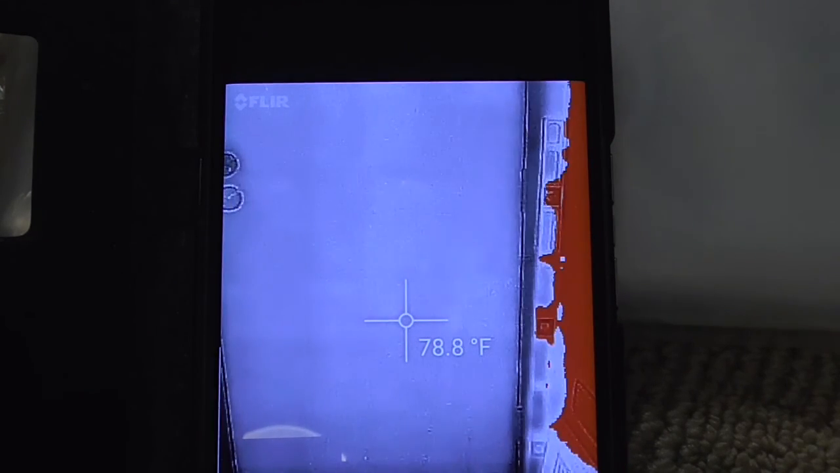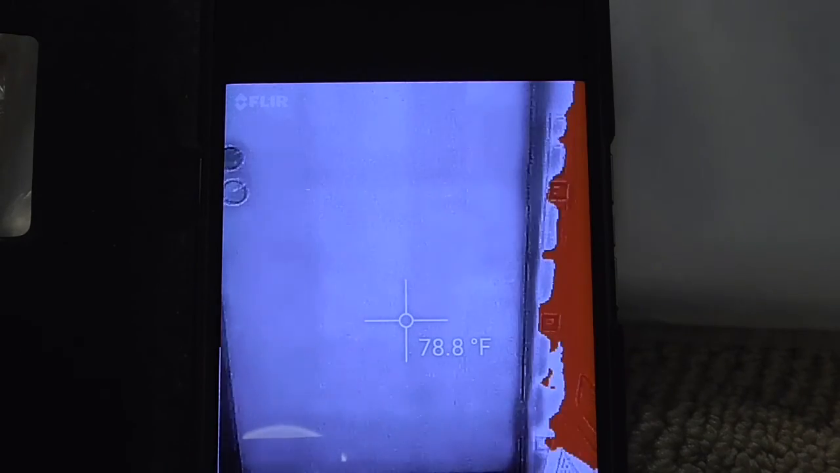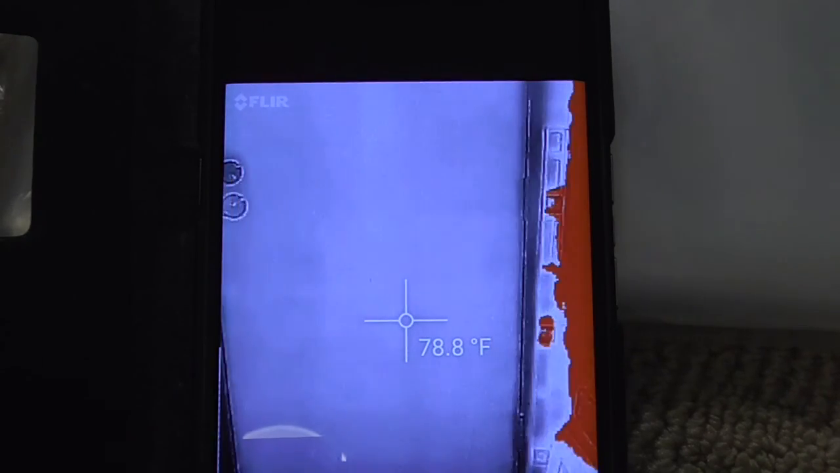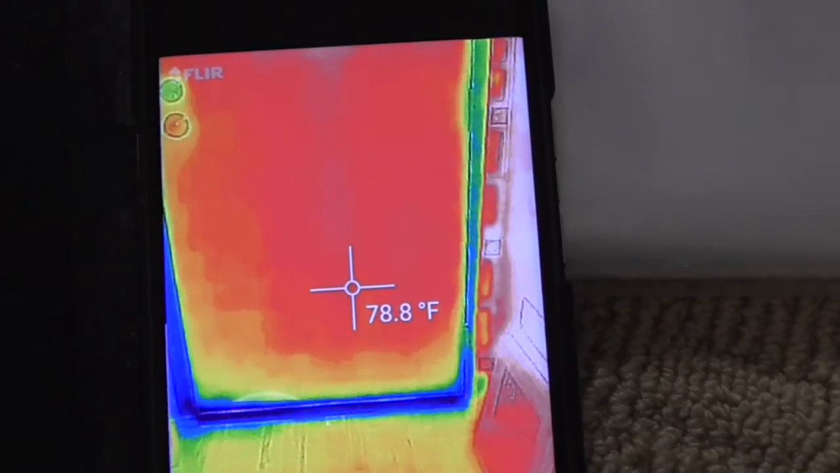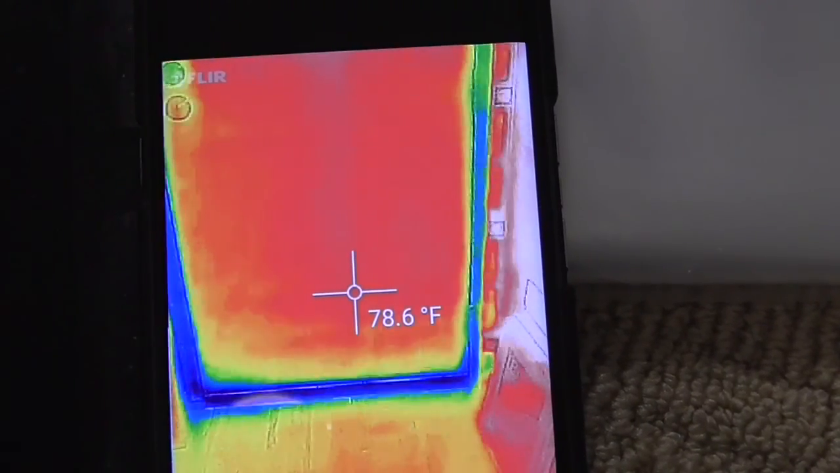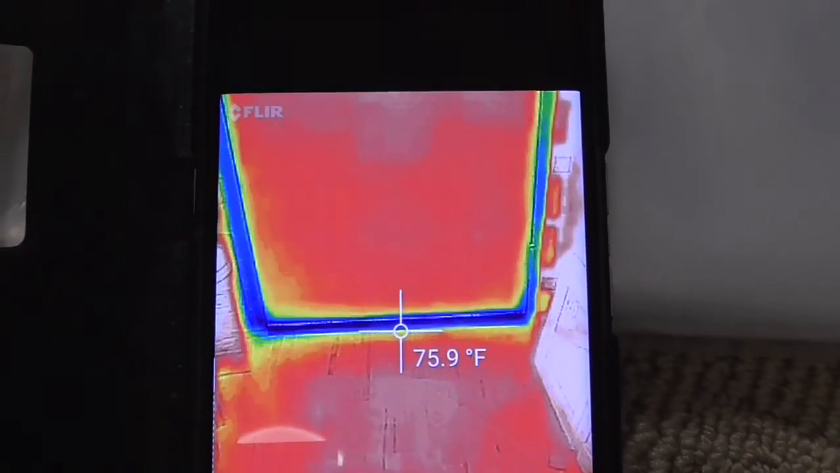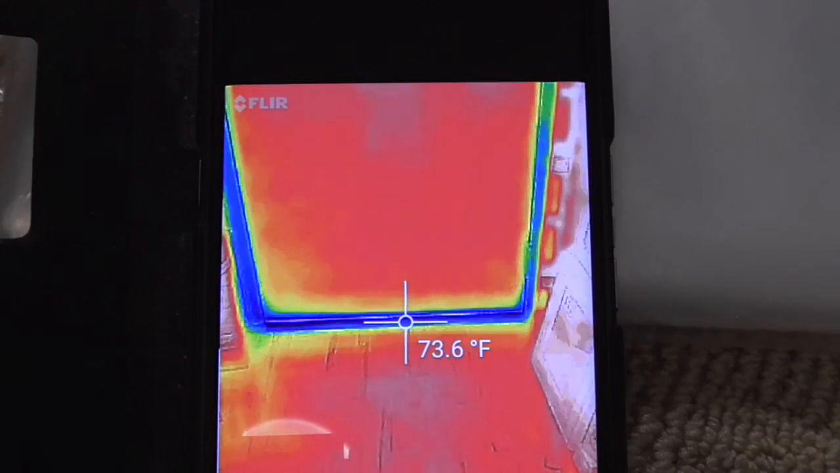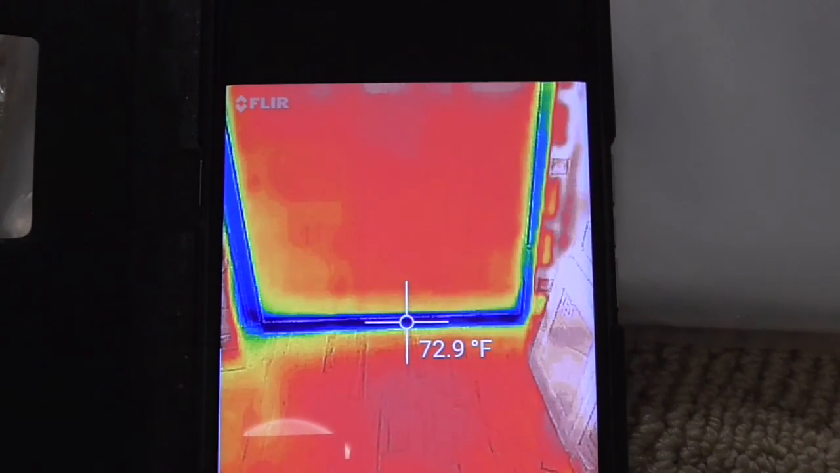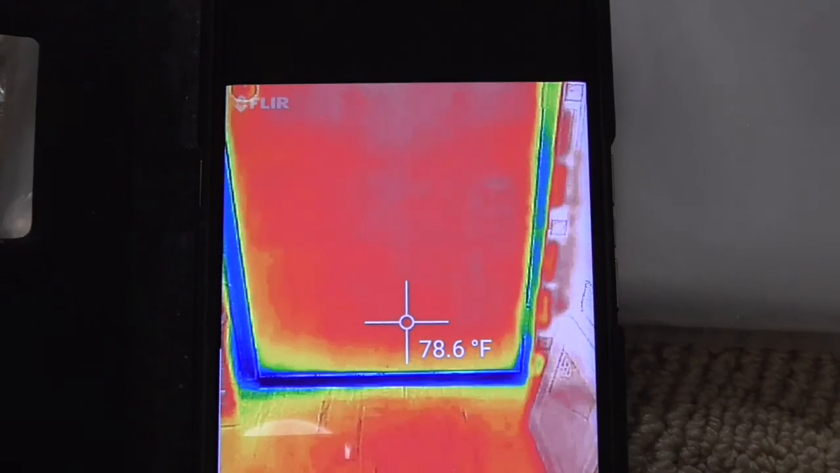some heating leaks or some temperature problems, this is a front door. And I will give it credit for being able to do this. There we go. We're looking right down on the floor. Here's the door, 78.6 degrees. I'm going to go right to the bottom where air leakage is, and it shows 73, 72. That's a metal part of the door frame. So we go from 72 up to 78.